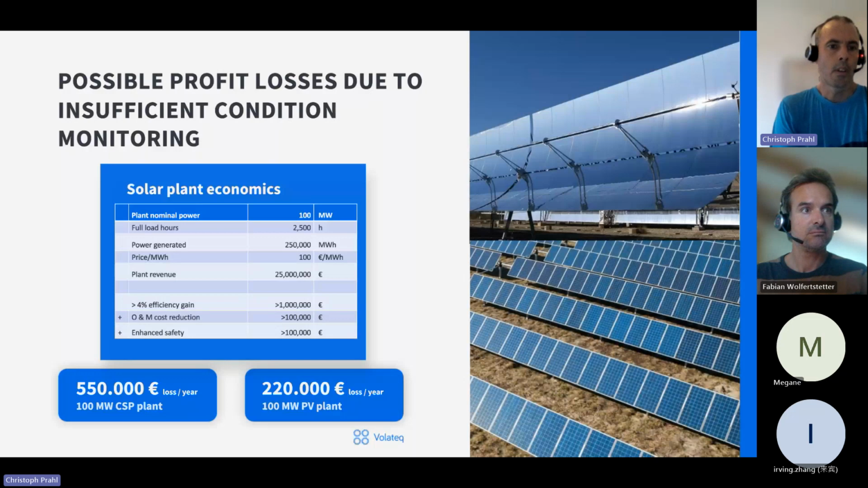So assuming that, for example, by drone monitoring, we can harness a 4% efficiency gain and that we can reduce operation and maintenance costs by using drones instead of personnel and by enhancing the safety, like in an extreme case, the revenue of these plants or the benefit can be enhanced by more than 1 million euro per year.